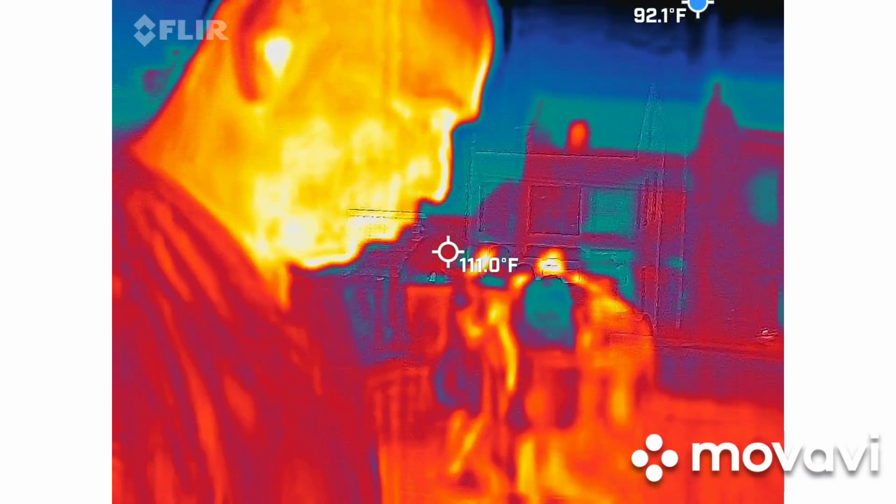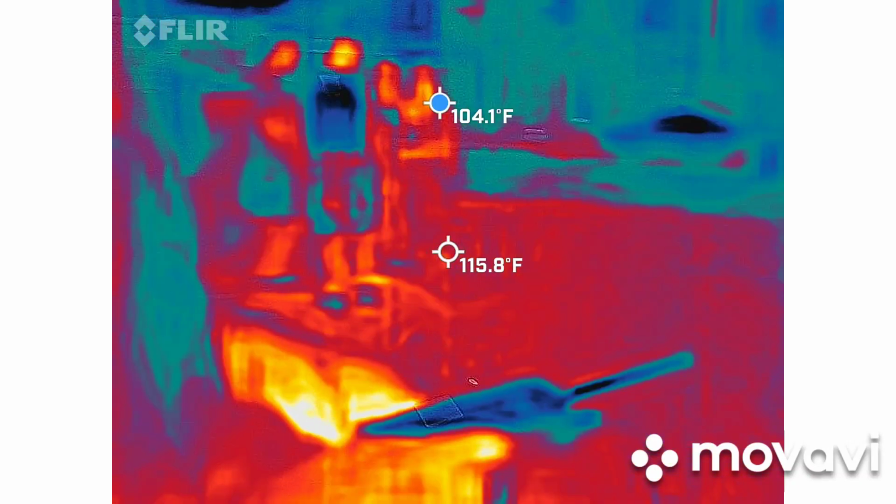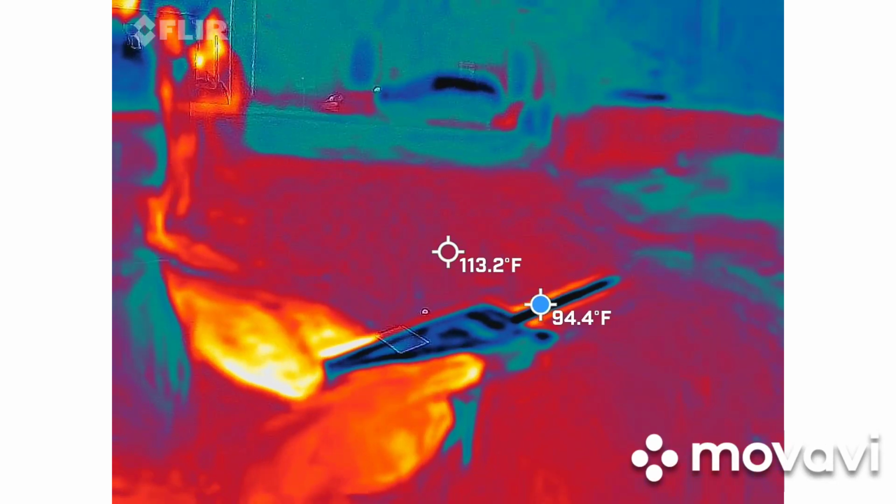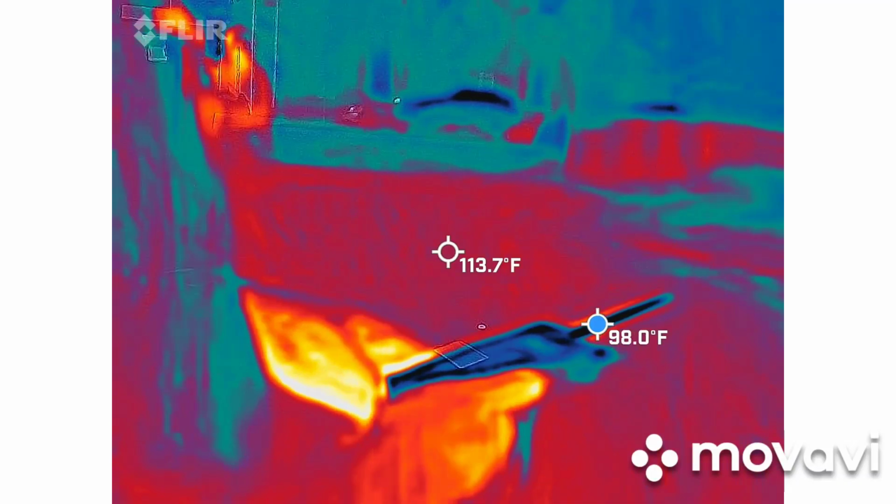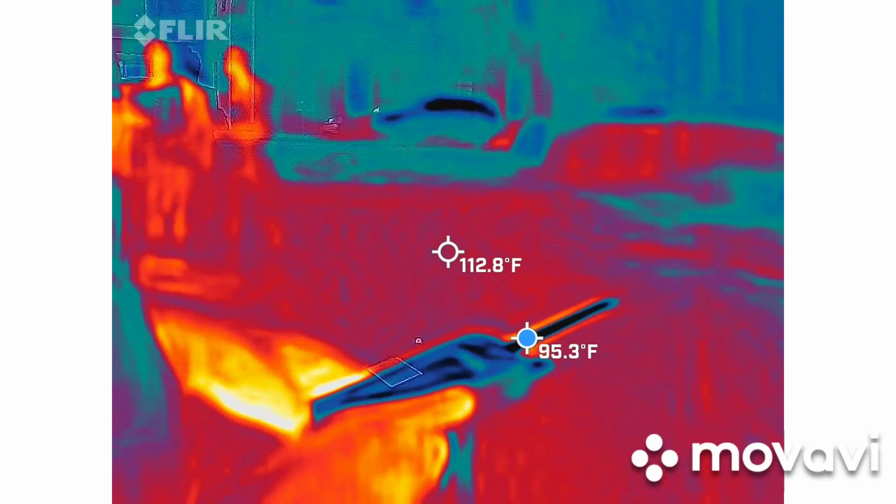Are you a boy or a girl? If you're a boy, make this spike high. Okay. If you're a girl, make the spike high. If you are a boy, come and touch this rod.